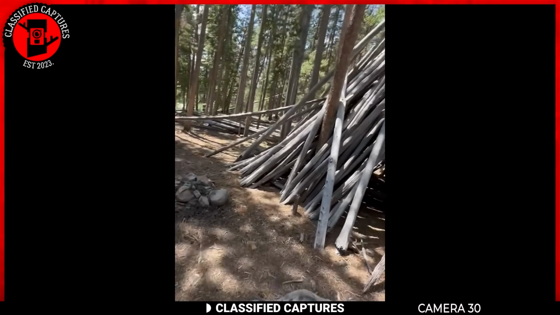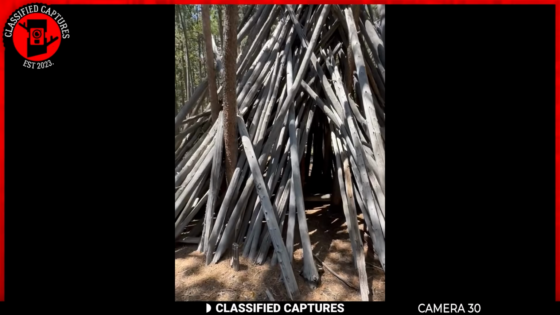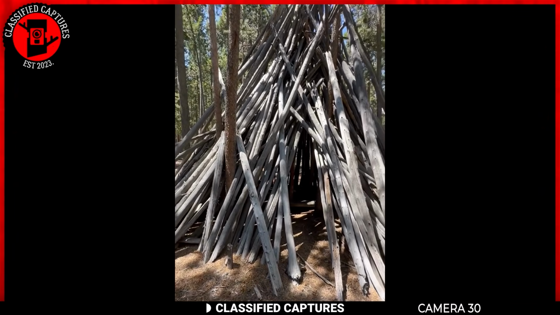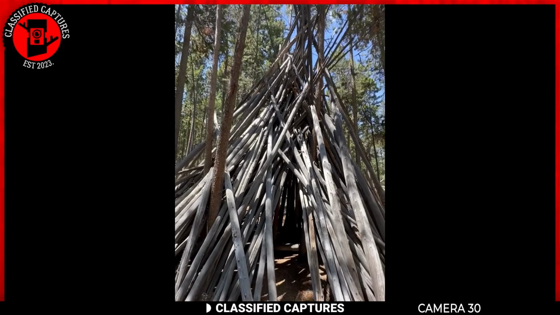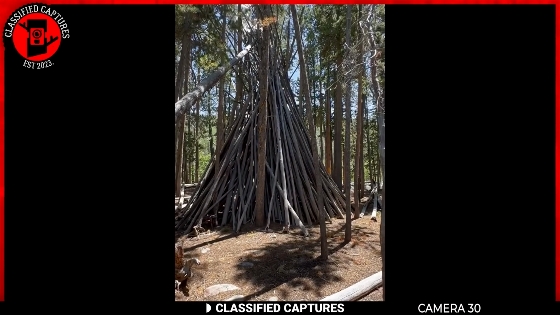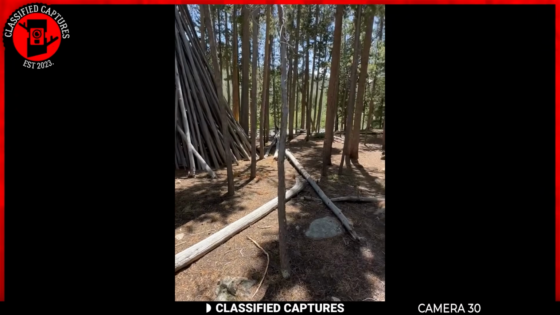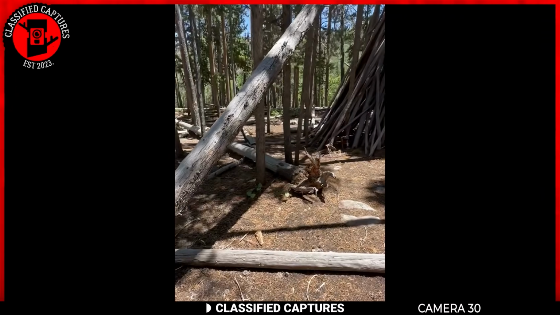These structures are fascinating because they're not just random piles of branches. They show a level of intention and design that you wouldn't expect to find in the wild without human intervention. The branches are intertwined in such a way that suggests shelter-building skills. So what do you think? Are these real Bigfoot shelters, or are they man-made?